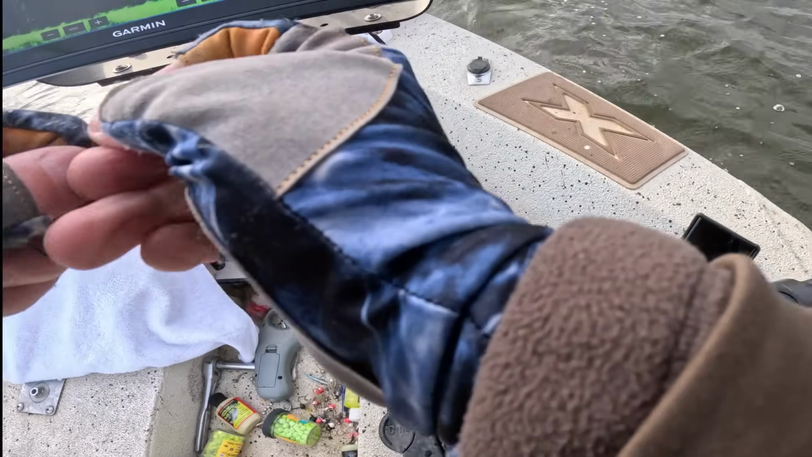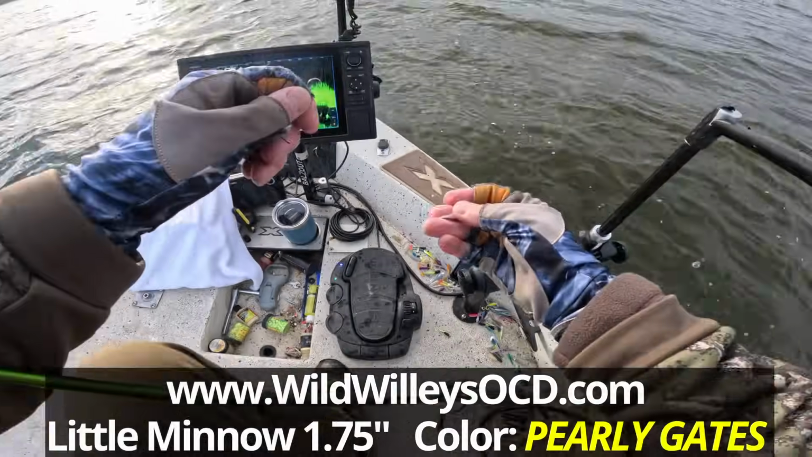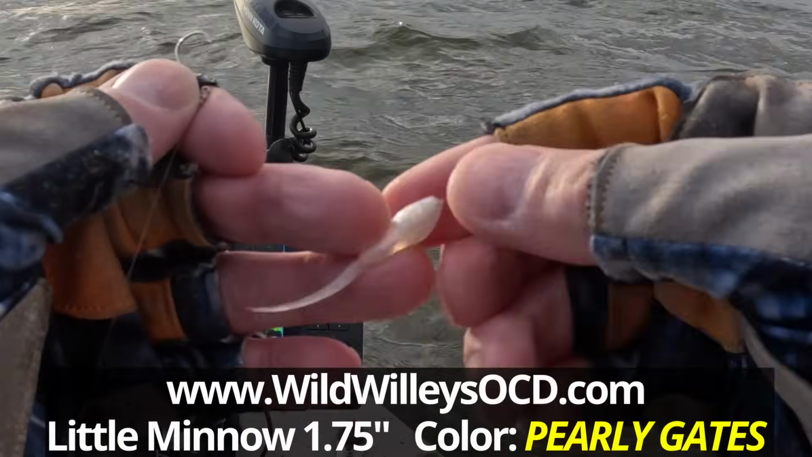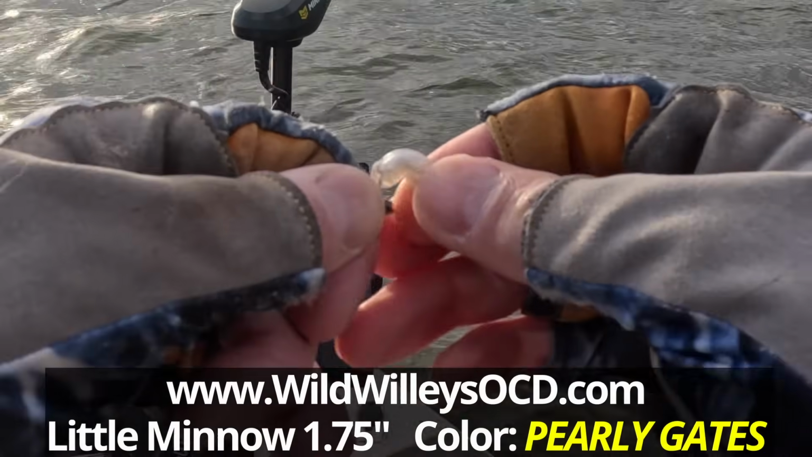I decided to change it up a little bit, and I switched from the Comet color to the Pearly Gates color, which is a really nice pearl color with some sparkles in it. The fish seem to love it.